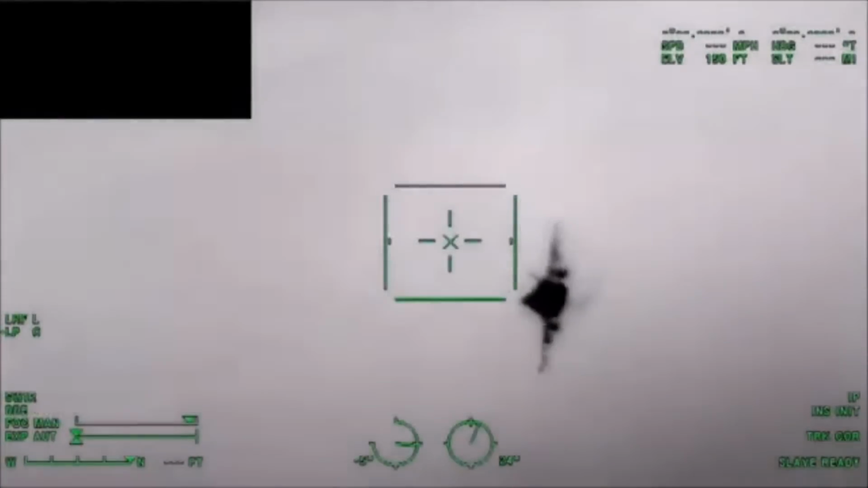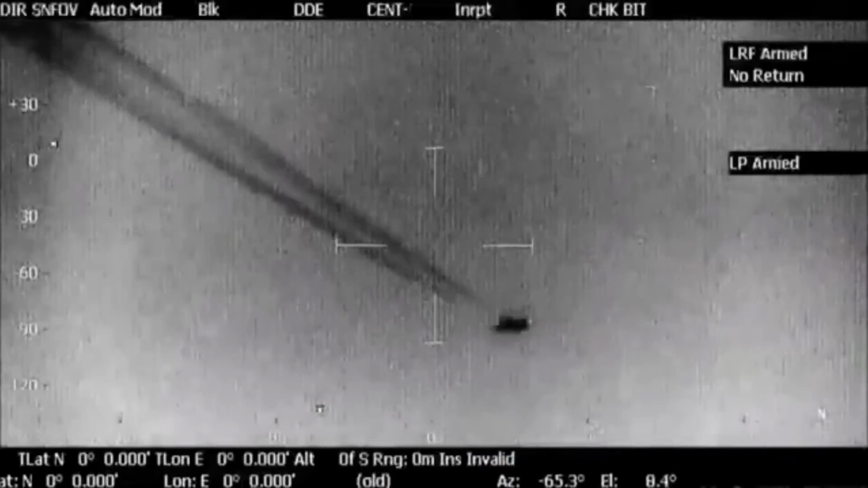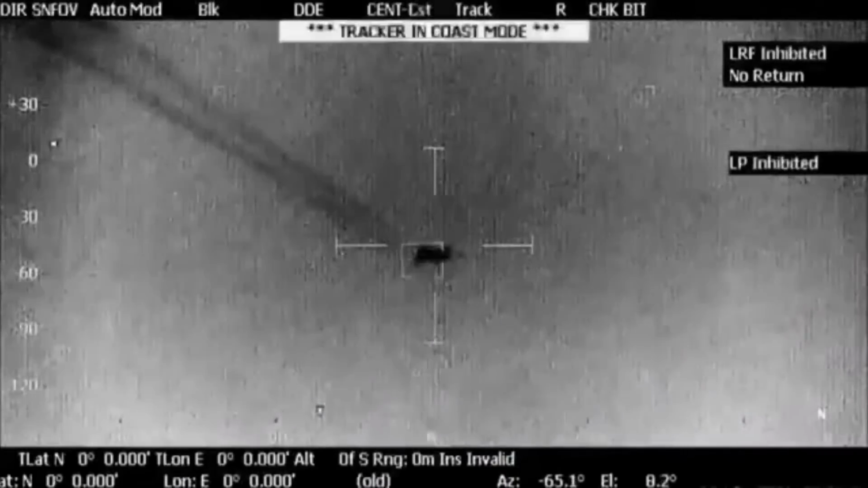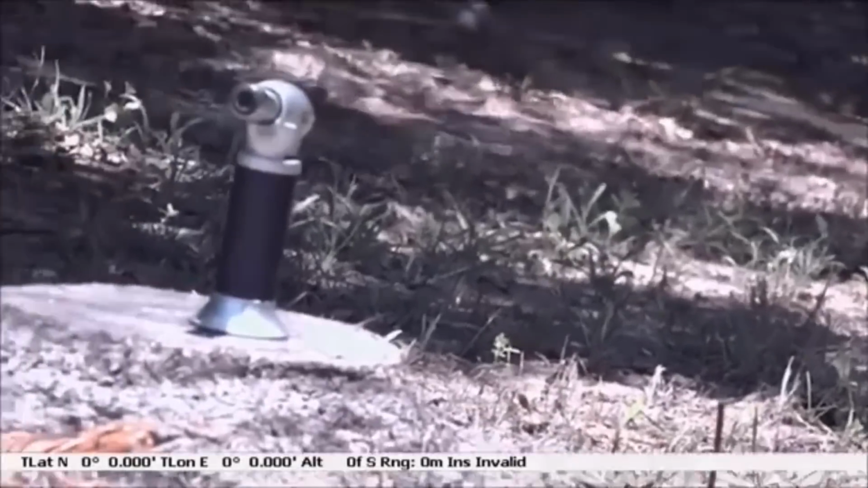But the bottom line is, it doesn't matter what is going on with the rotation, whether it's the gimbal or the derotation device or the aircraft itself. It doesn't matter, because it all comes down to number one. And number one, is it glare rotating? Let's put aside the whole semantics of is it glare or flare or reflection or any of that. What we really want to know is does it maintain a heat signature, or is it some anomaly with the camera?